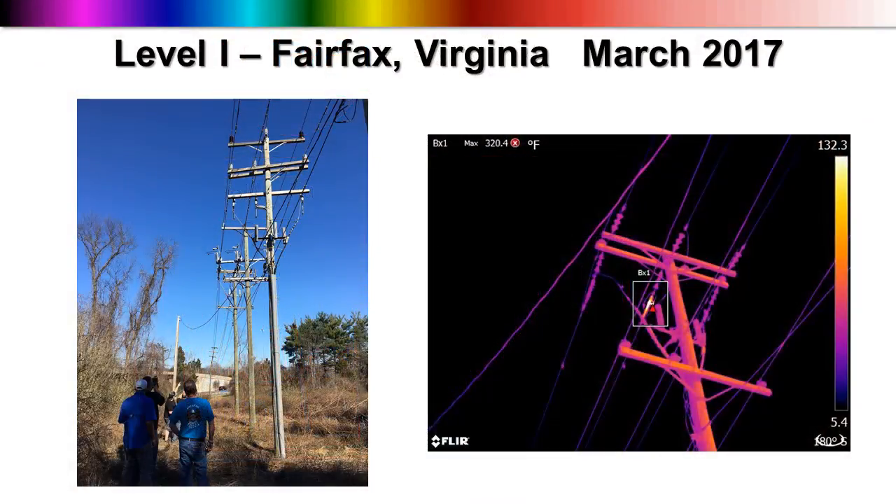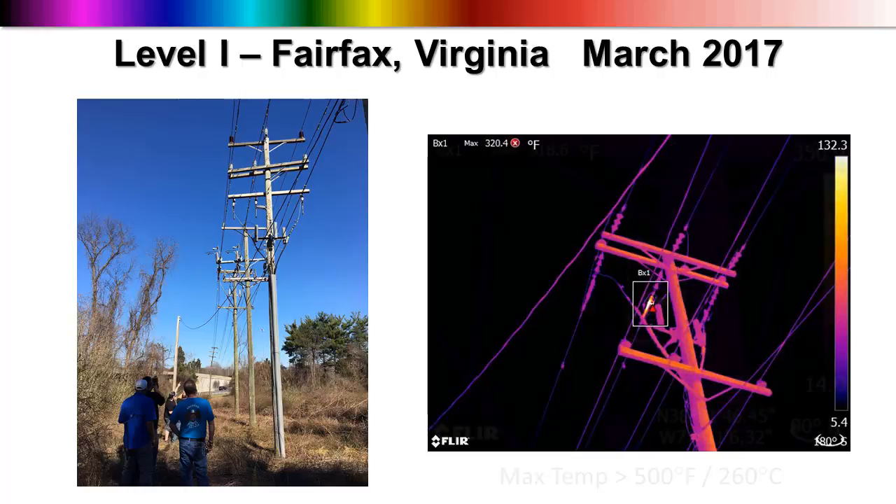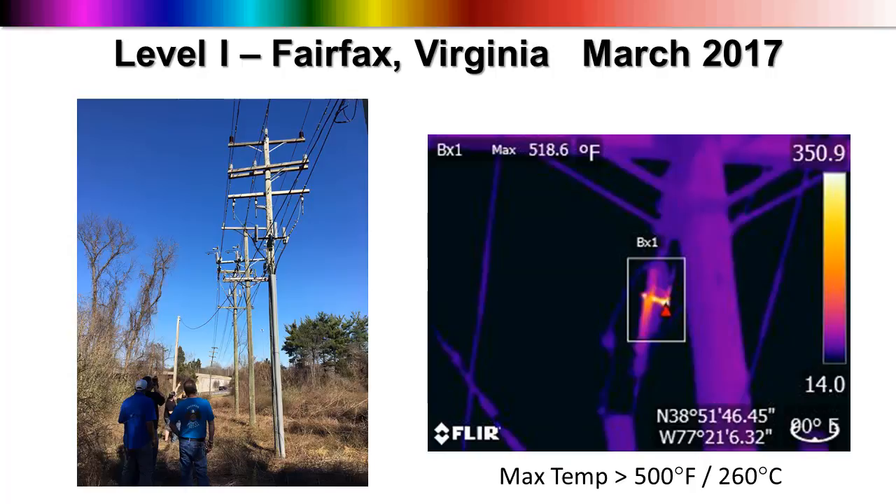The max temperature that we're seeing here, over 500 degrees Fahrenheit. That's 260 degrees Celsius, and likely even warmer. And as I mentioned, wind was a factor. We were witnessing the temperature varying significantly throughout the exercise. Now, there's also an issue with emissivity here too. Because we were not able to properly measure it, we simply left it at 1, which really gives us a minimum threshold for temperature. We know it's not any colder than that, and likely much warmer.